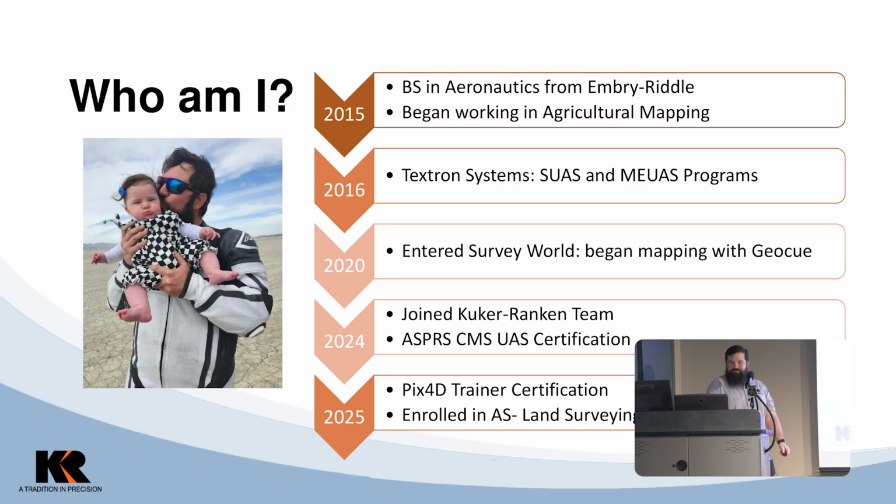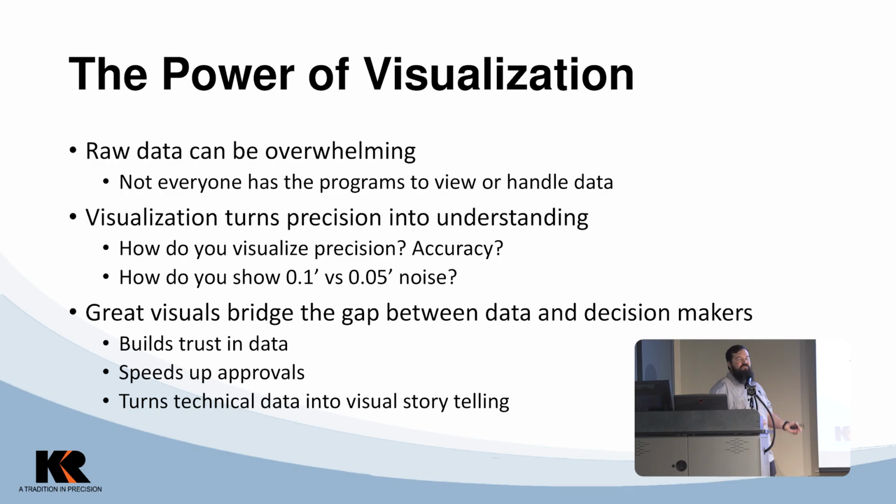Back on topic. So why do we need to visualize this stuff? Big thing is the raw data. You get a 100 gigabyte point cloud. How do you even use that? How do you transfer that? Not everyone is able to see that information.